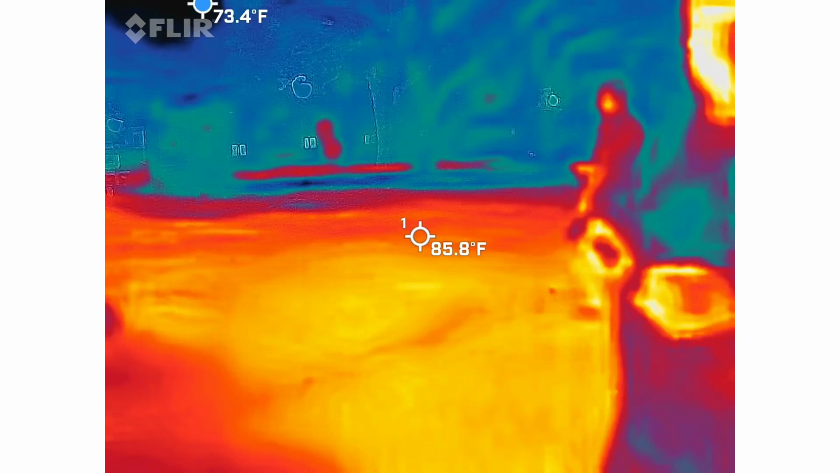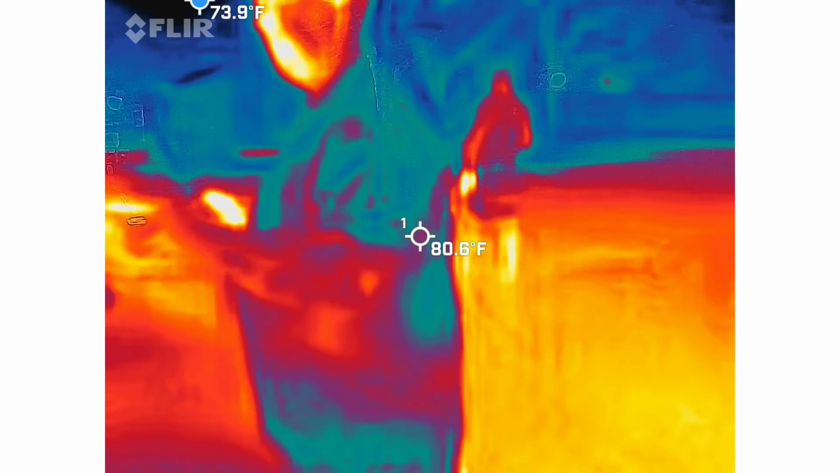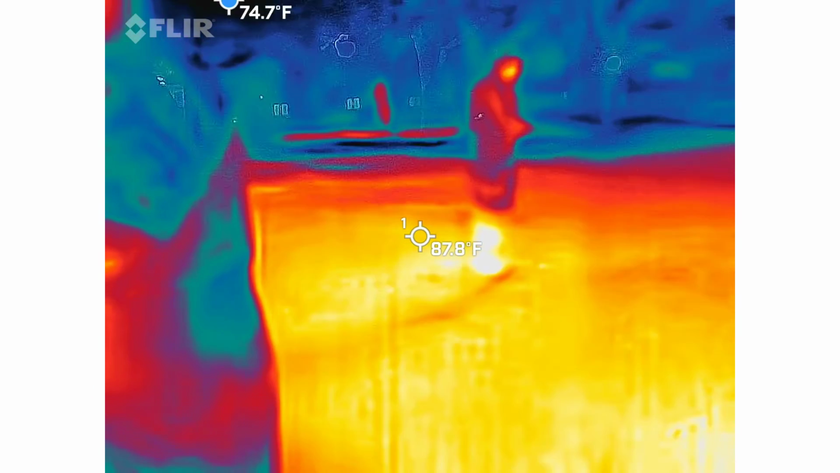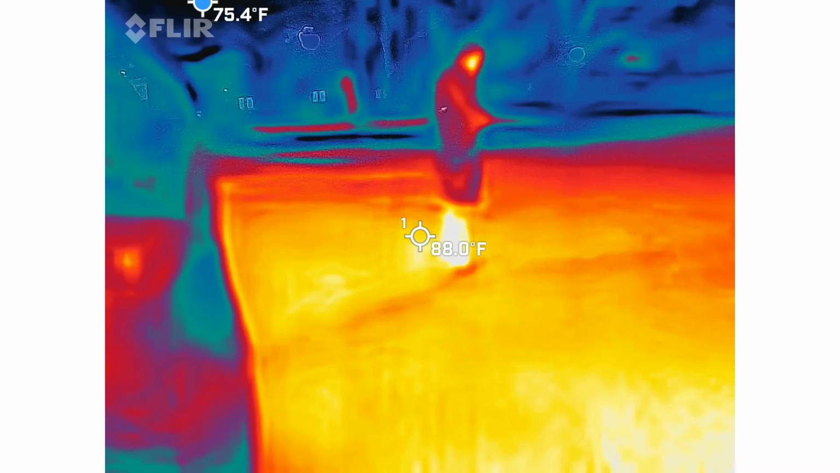You got red. Try this. Any numbers show up, John? No, I hadn't gotten above 3.5. Well, 3.5, ooh, that's decent for this location. Look, I got two devices.